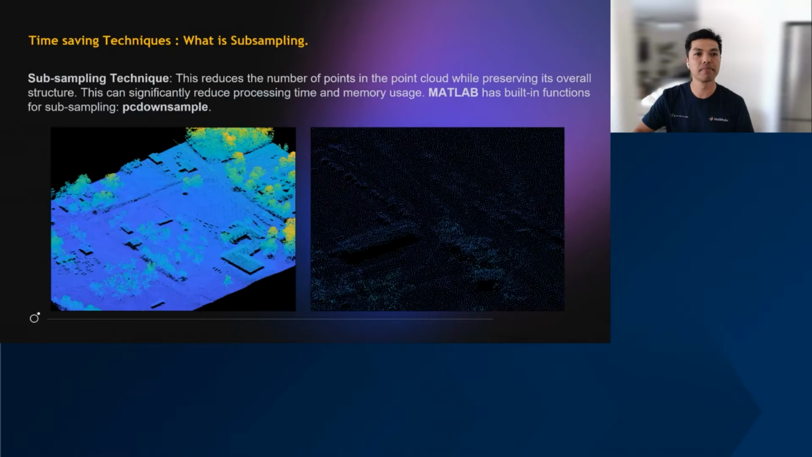First technique, subsampling. Subsampling is a function in the MATLAB LiDAR Toolbox called pcdownsample. It reduces the density of the point cloud without losing its structure.